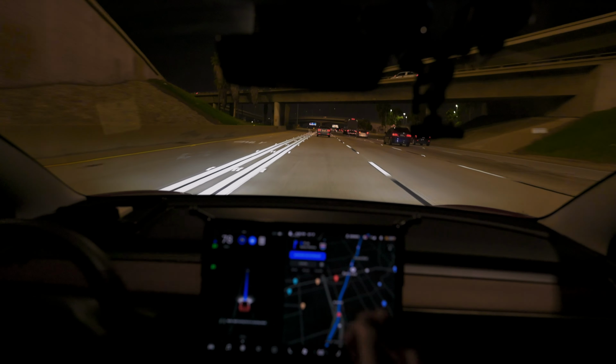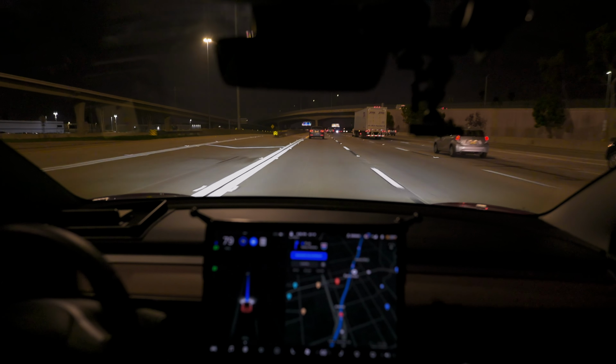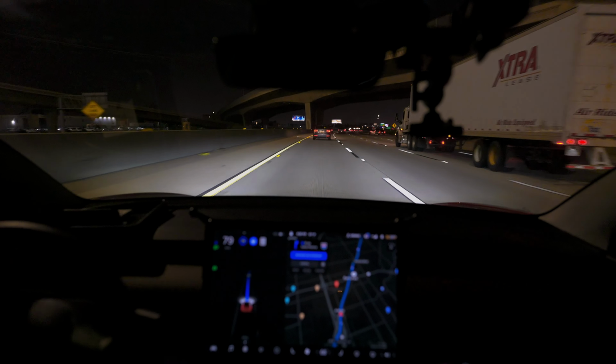We're now passing the Buena Park area, and then after that we should run into the two construction zones, or one of the two construction zones, and we'll see how Autopilot does in that area.